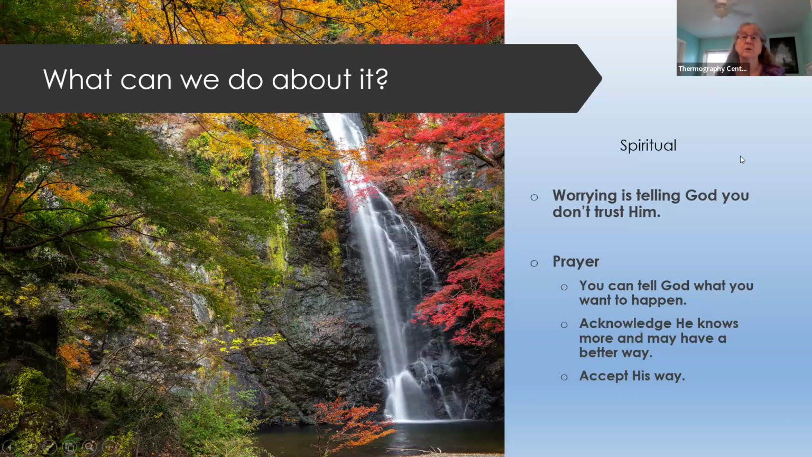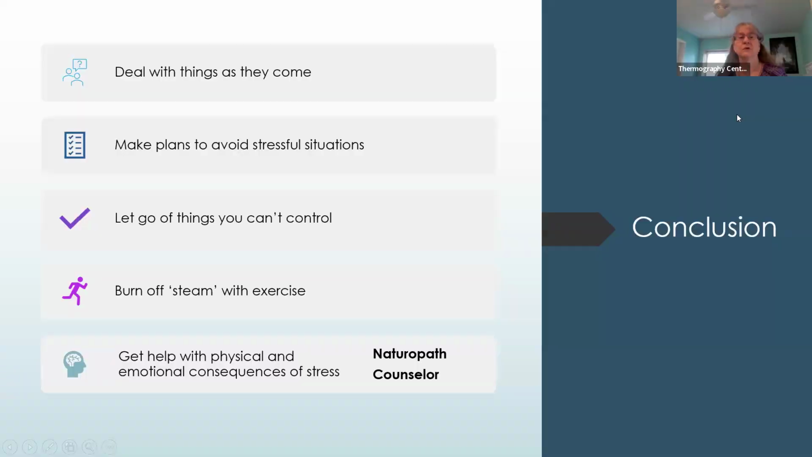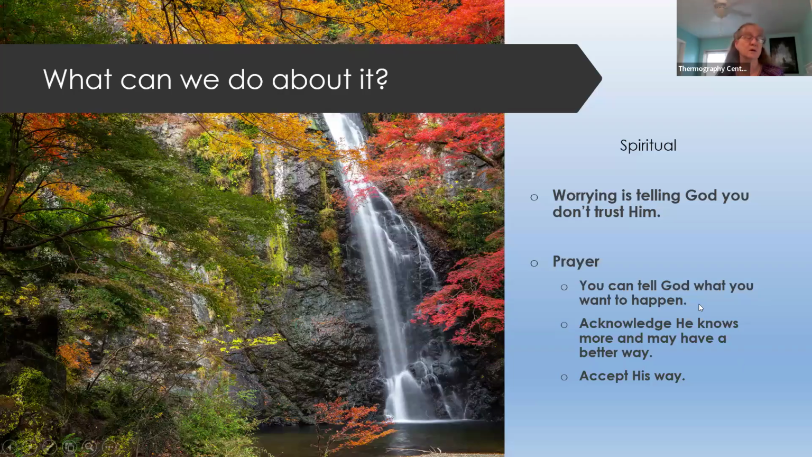On the spiritual end of it, worrying is telling God you don't trust him. Prayer, you can tell God what you want to happen. You can acknowledge that he knows more and may have a better way, and then tell him that you accept his way. This little prayer recipe, to call it, is one of the best ways to get rid of stress. Acknowledge our limitations.